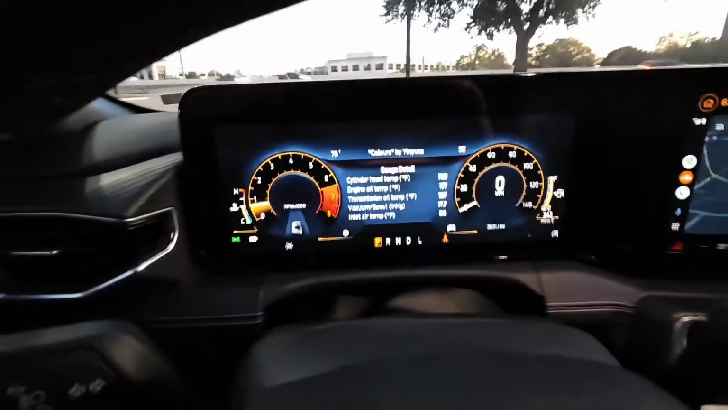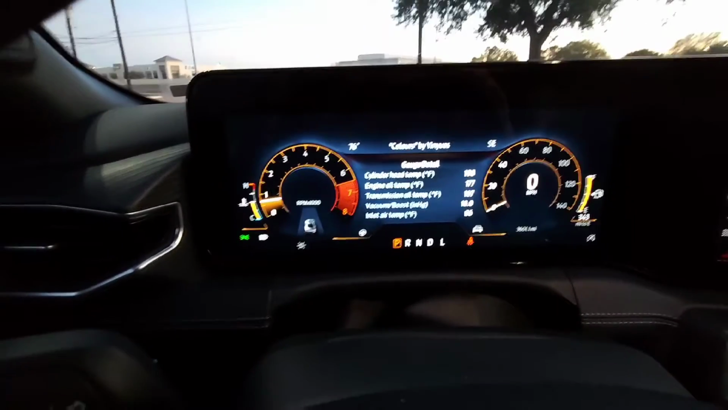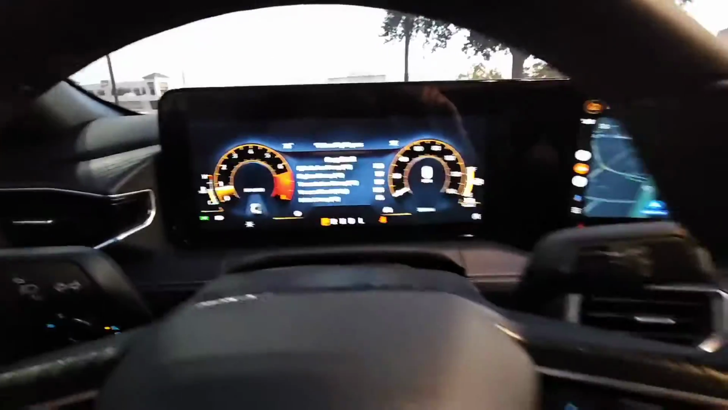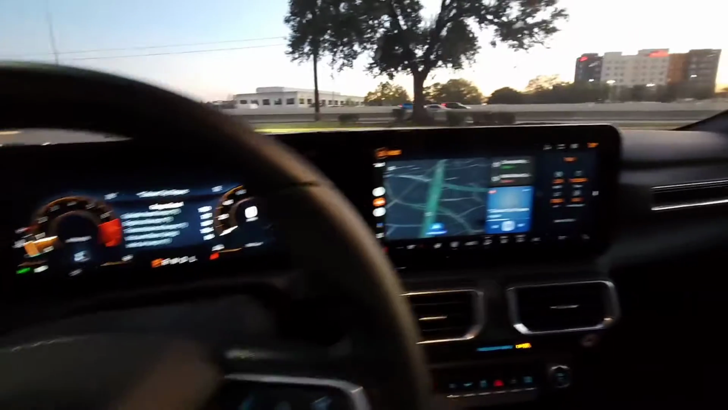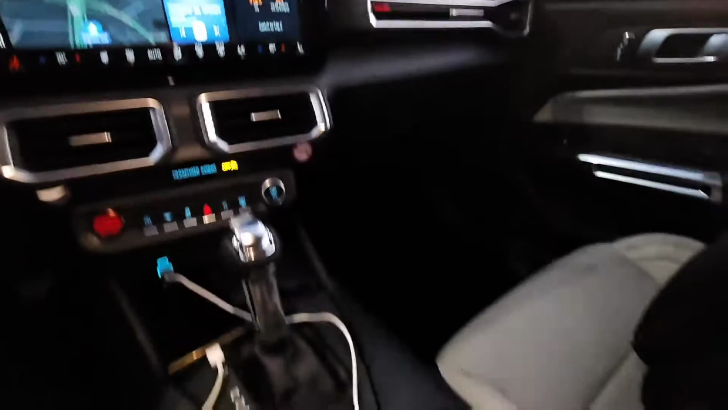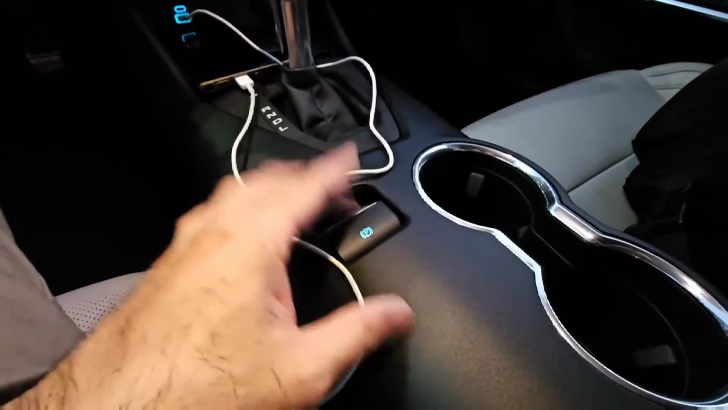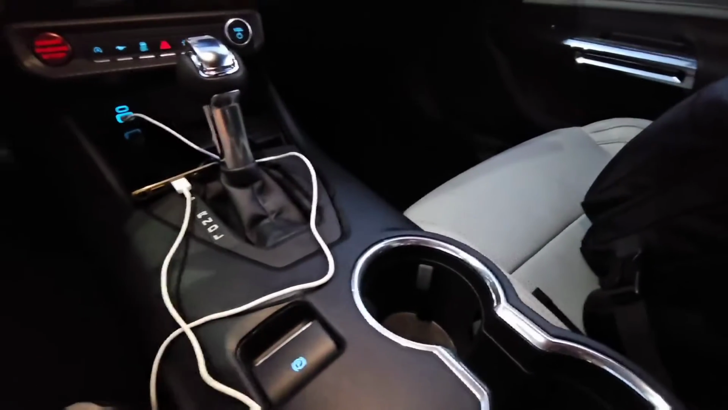What has changed is it's now all digital and no more analog. Everything went digital or electronic with this car, all the way down to they're not using the regular cable parking brakes anymore, but they're using the electronic one.